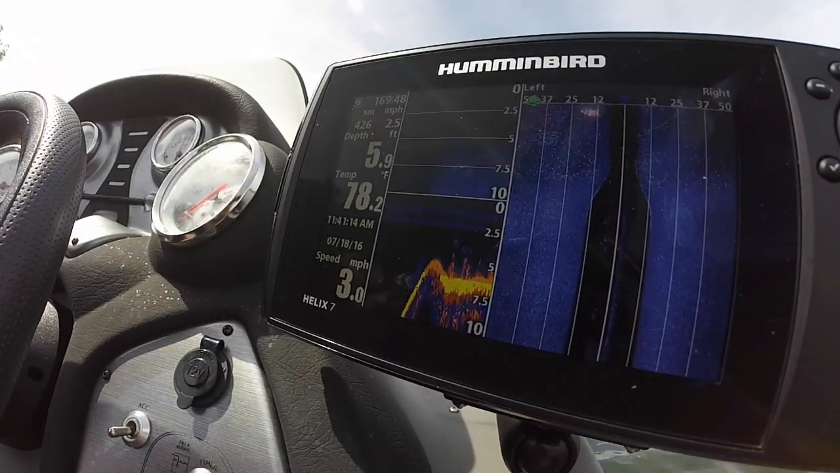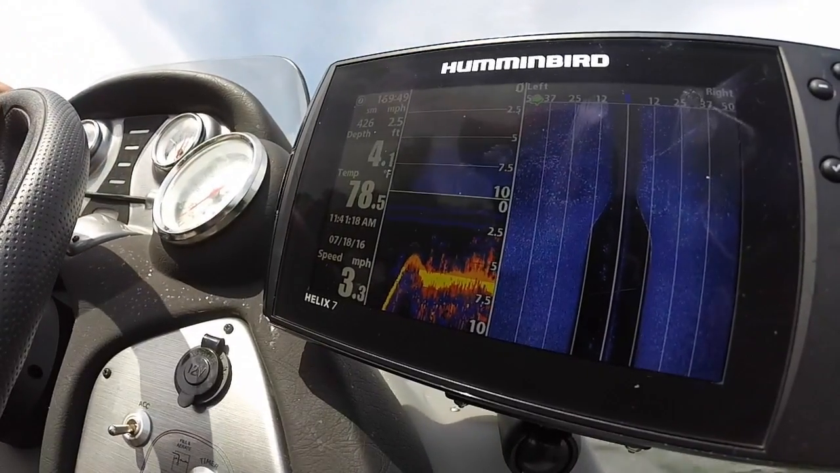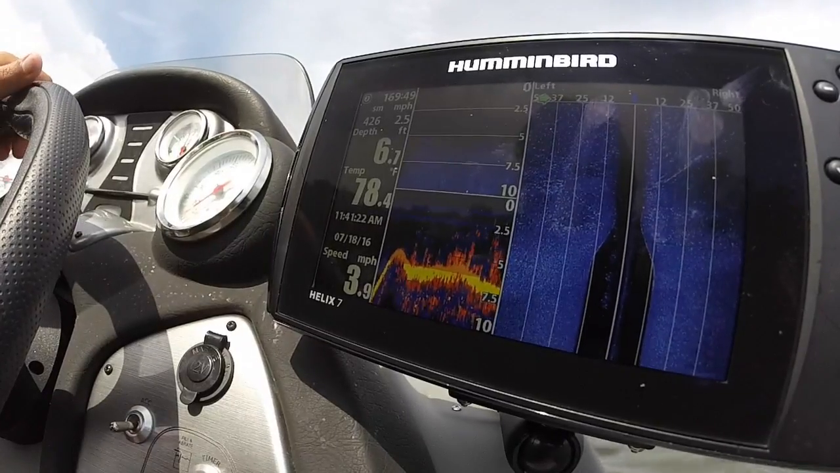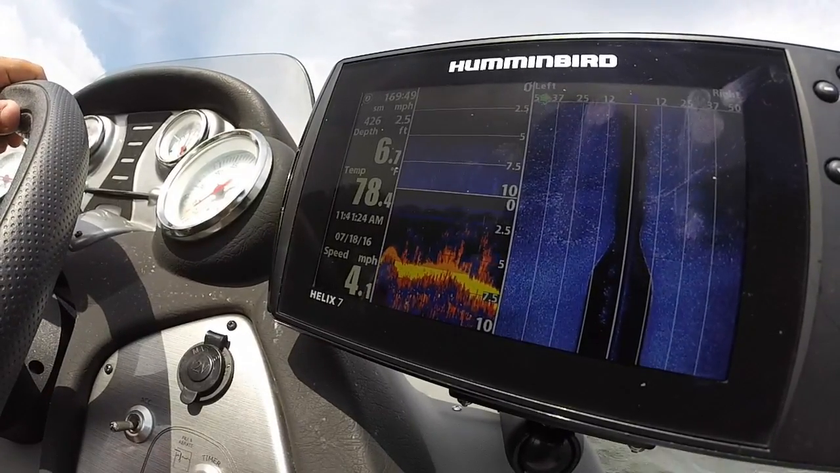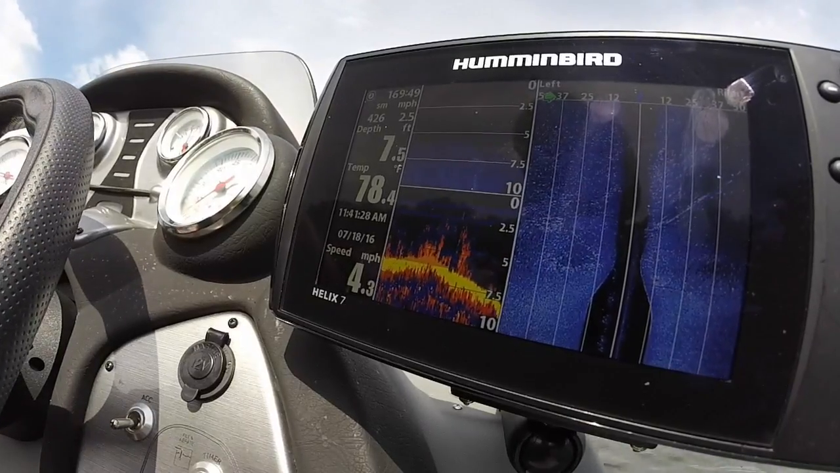This is one of the main ledges I've been fishing out here on Indian Lake. It's been producing some half-decent fish. No giants yet this year, but there are some half-decent fish out there. You just have to use your side scan and sonar and find them.